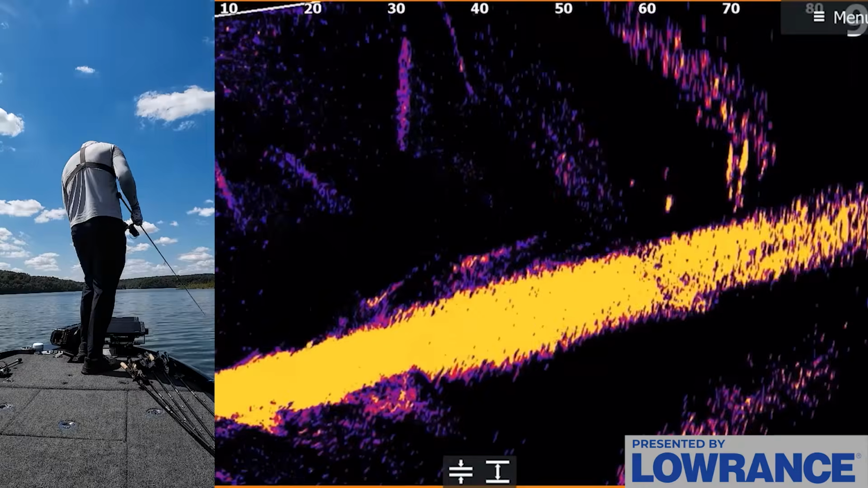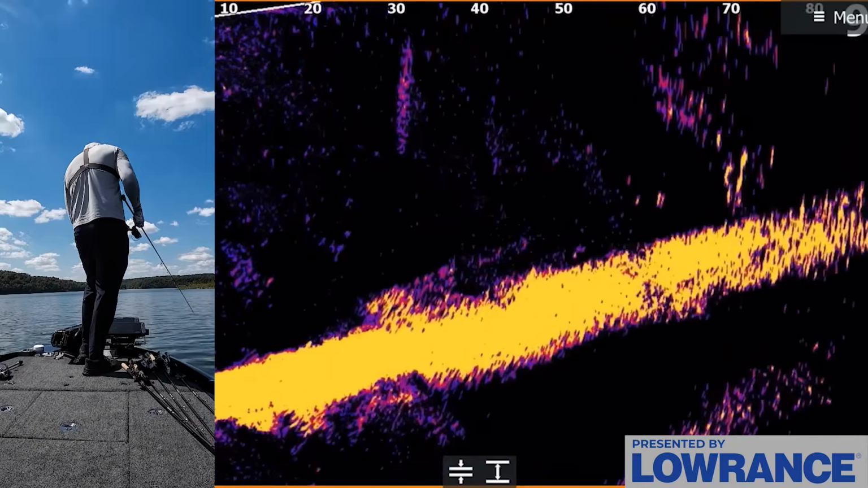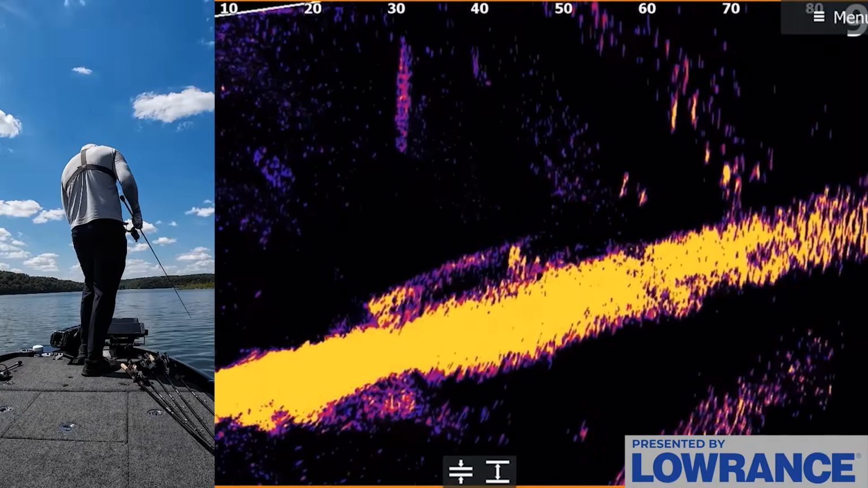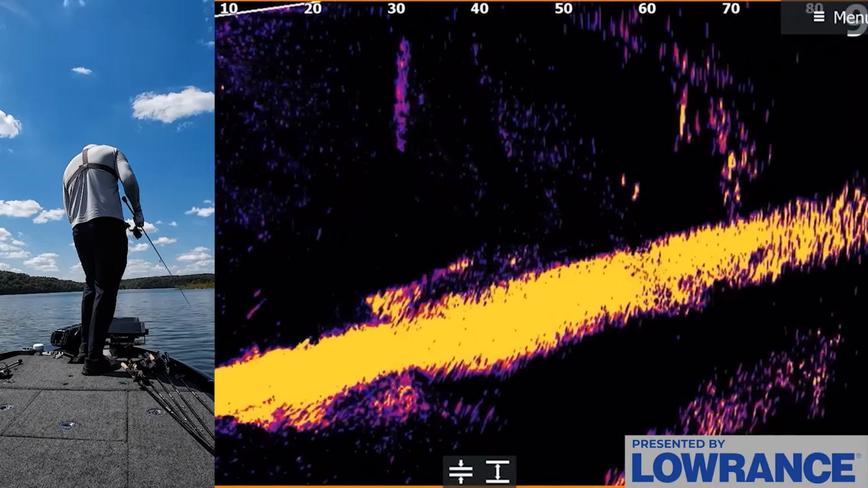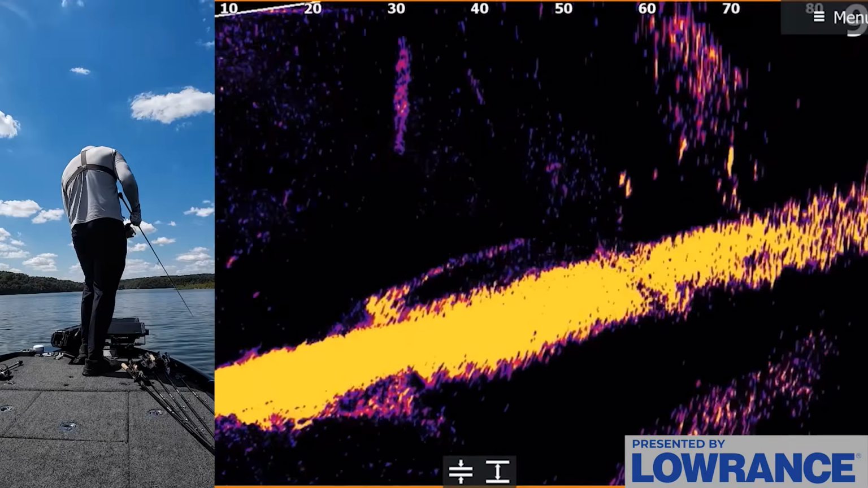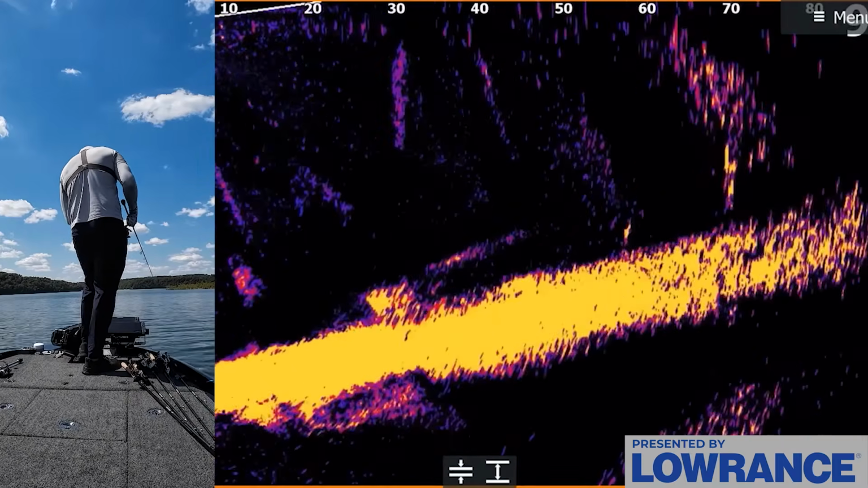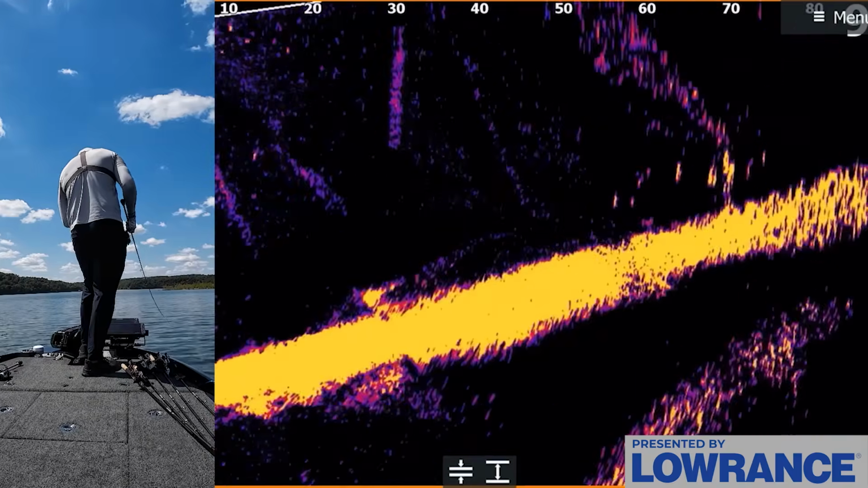My bait's right there. One's following it right now. Come on. One of you come get it. Let that thing fall and burn it. Come on, fish. So many of them up there. They're a little bit shy on it now.